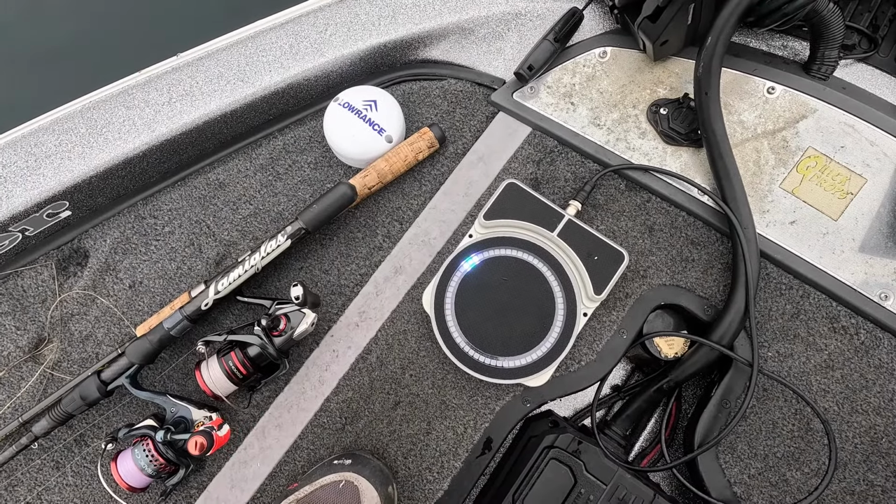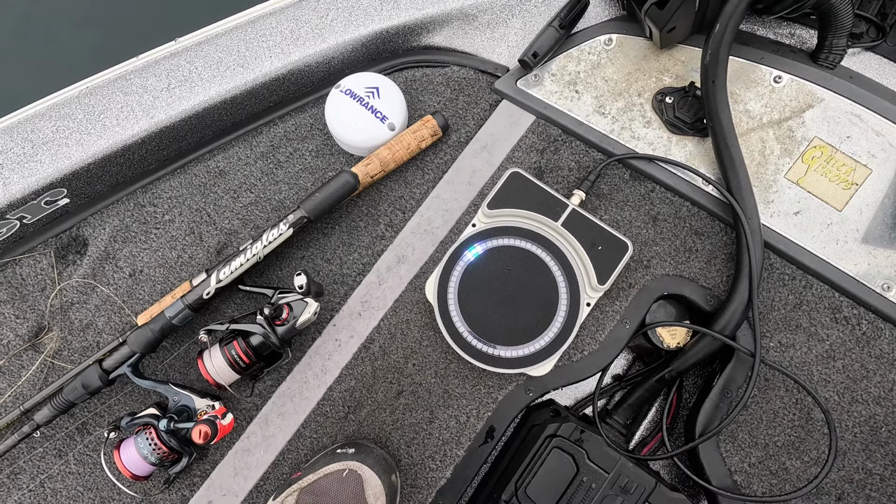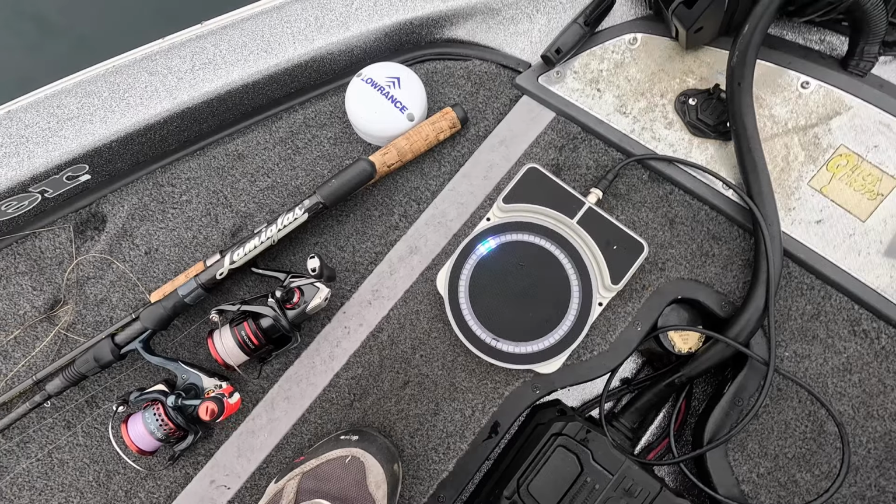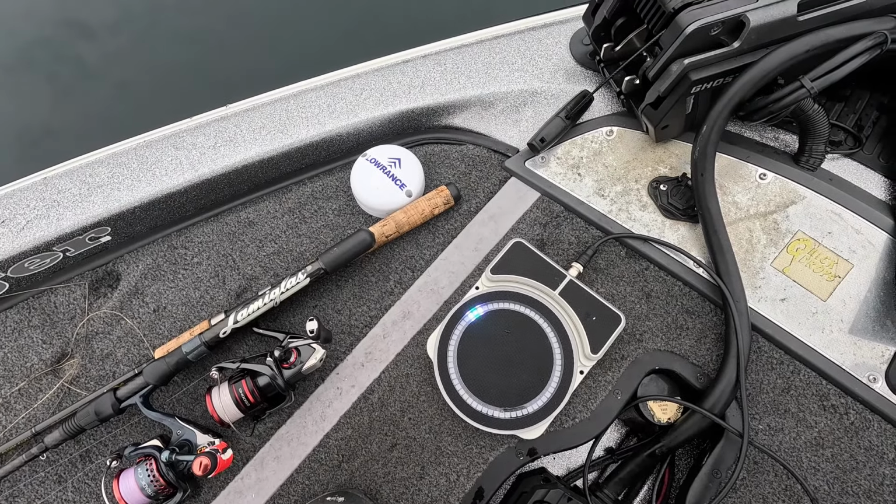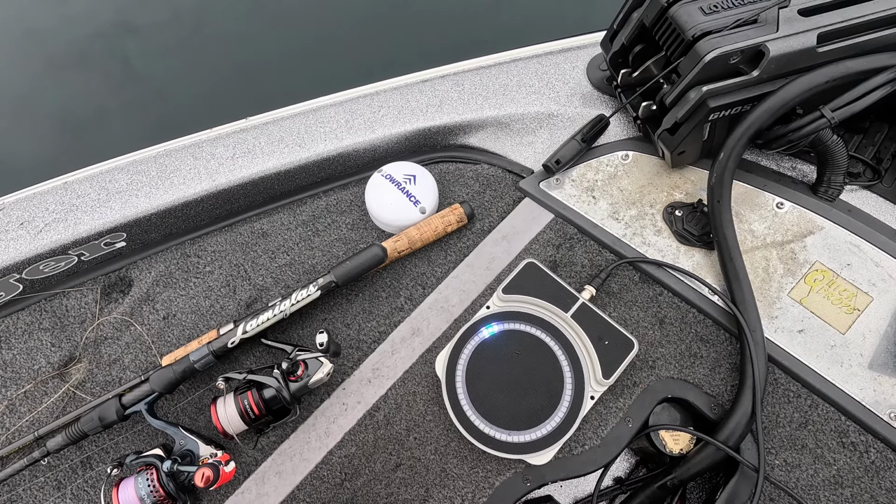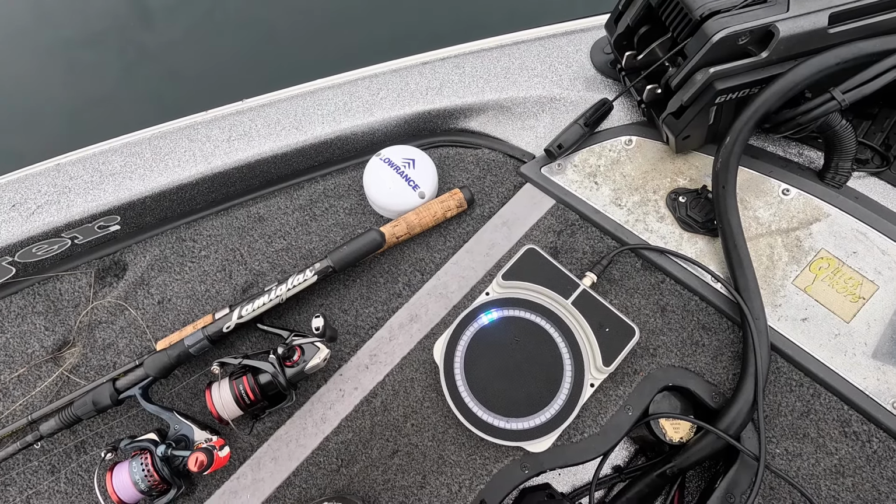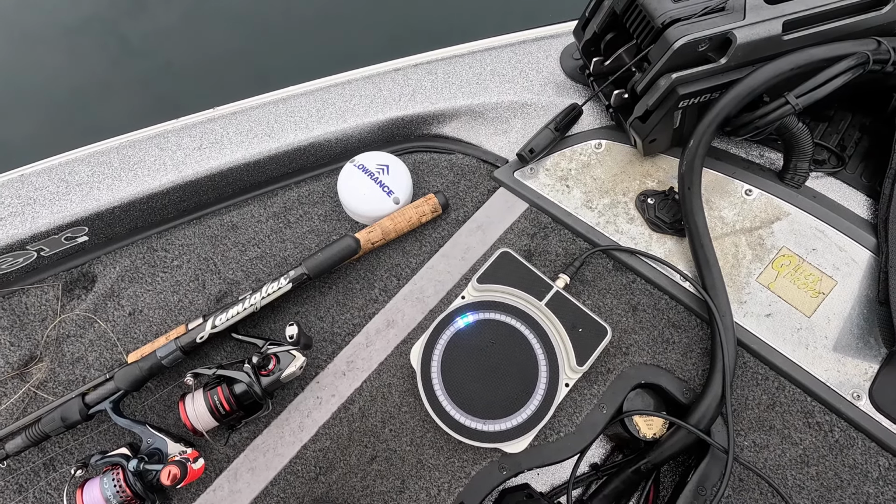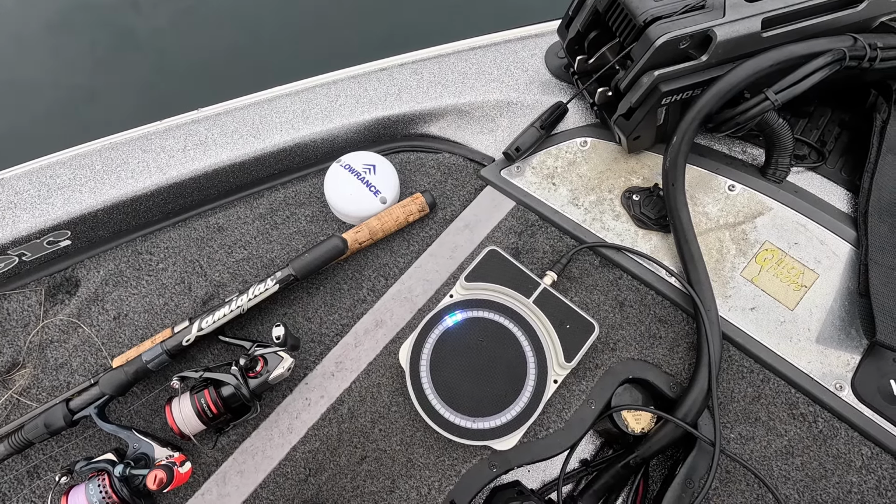Now another point to note is that the 3 LEDs, each LED represents 6 degrees. So there's 3 of them, so that gives you 18 degrees and tells you where to cast. And if you cast in the direction of those 3 LEDs, you'll be casting right into that 18-degree fan. And 18 degrees is just a little bit wider than the transducer beam that's going out forward. So it really makes it easy to aim your casts exactly where you want them to go.